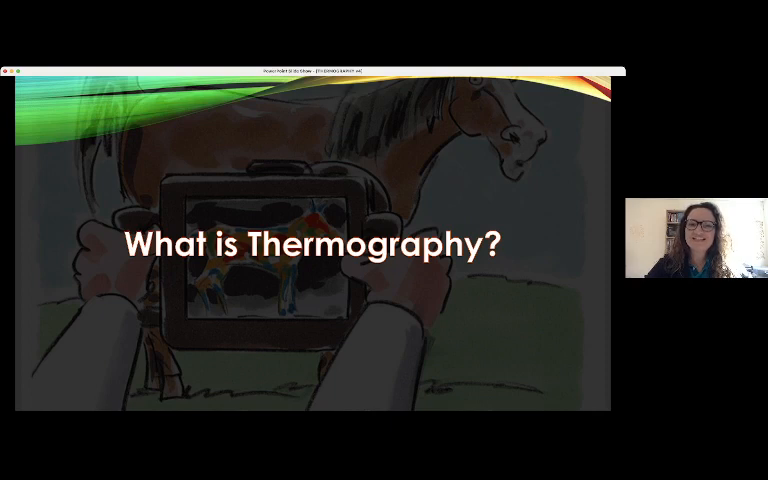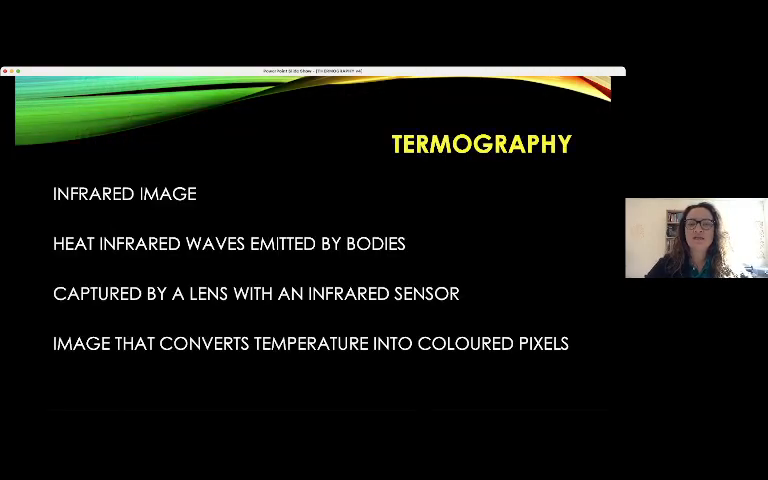So let's start. What is thermography? Basically, thermography is an infrared image, an infrared image that can show us the heat, the infrared waves emitted by bodies, live bodies or non-live bodies.